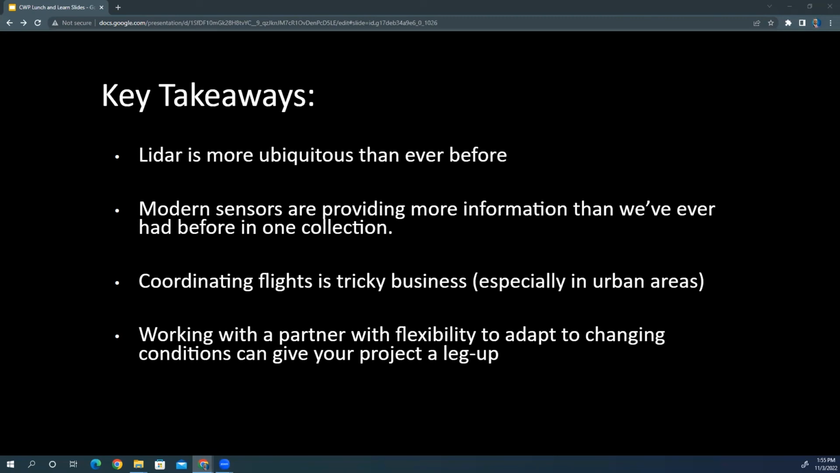But we've seen LiDAR be more ubiquitous than ever. I think some of the new cell phones that are coming out have LiDAR sensors in them. So this is now a household technology in a realistic sense. And what we do with that is opening up so many doors. And again, the sensors are becoming more and more capable. Higher resolution and higher sample rates are giving us a level of detail that we never imagined several years ago.